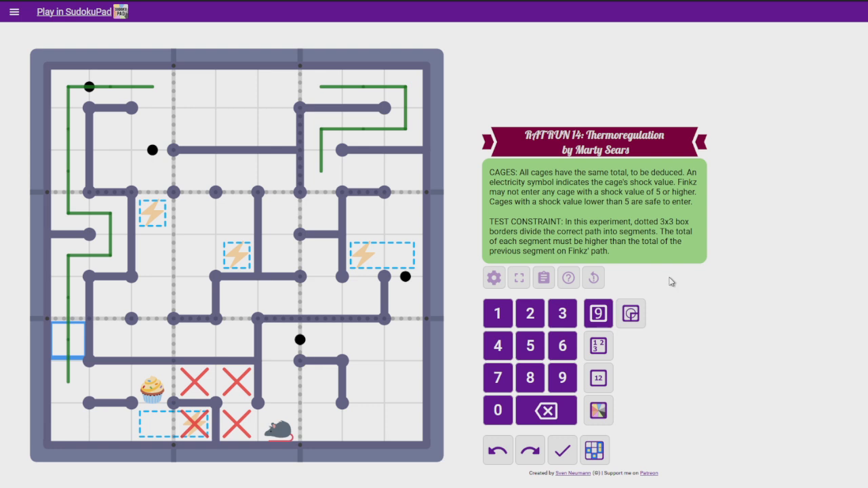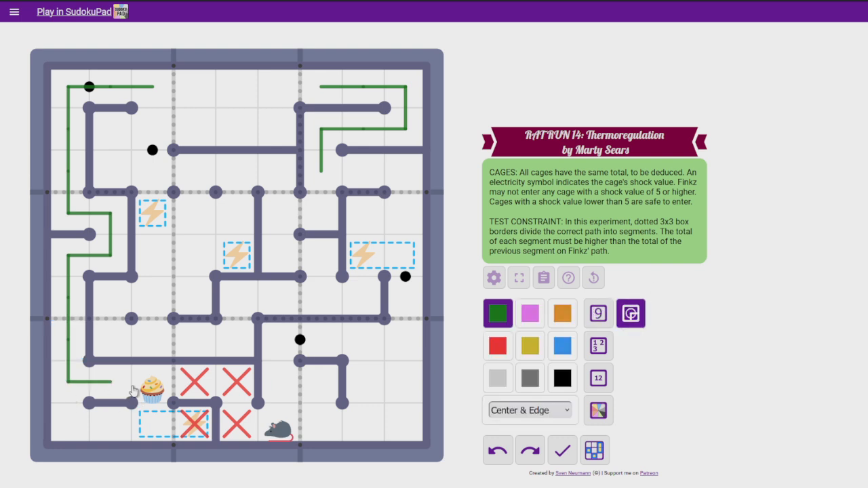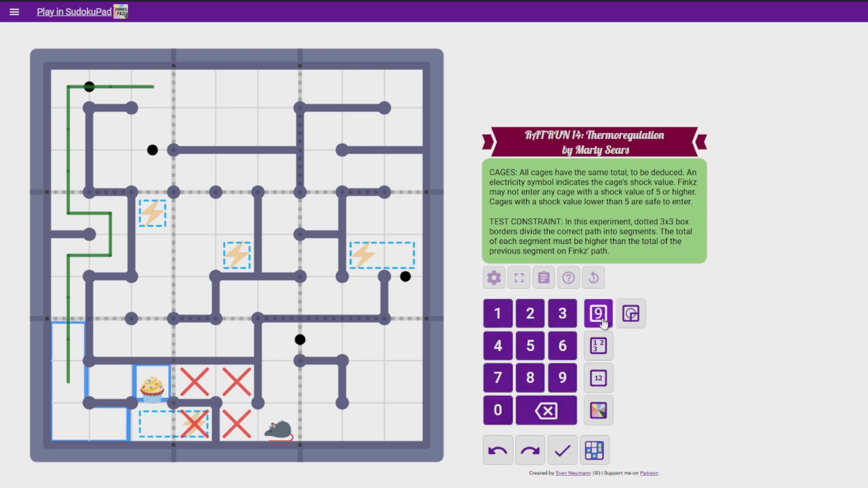That can't happen if this goes like this, because then, as we said, the maximum value is 30, and that can't happen, right? Go 28, 29, 30, and then that's already broken. So I'm thinking this little corridor here is unlikely for things to pass through, but not impossible.